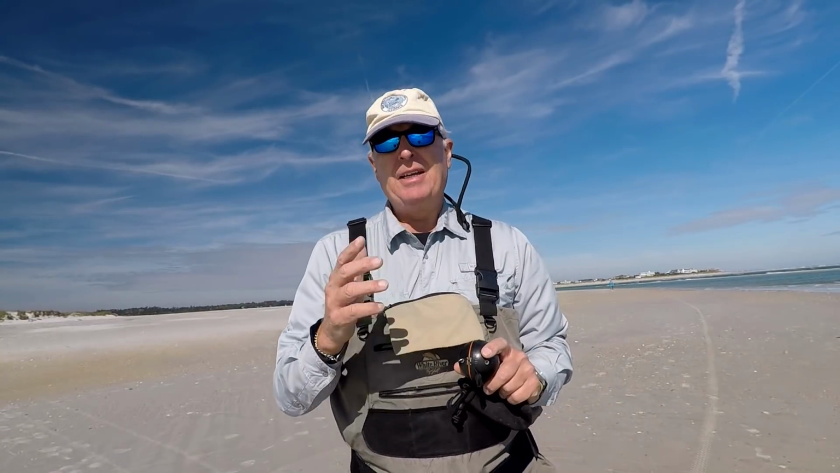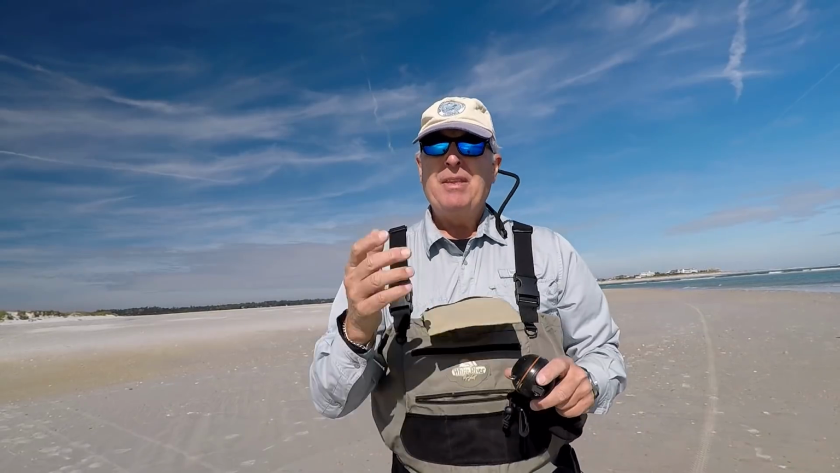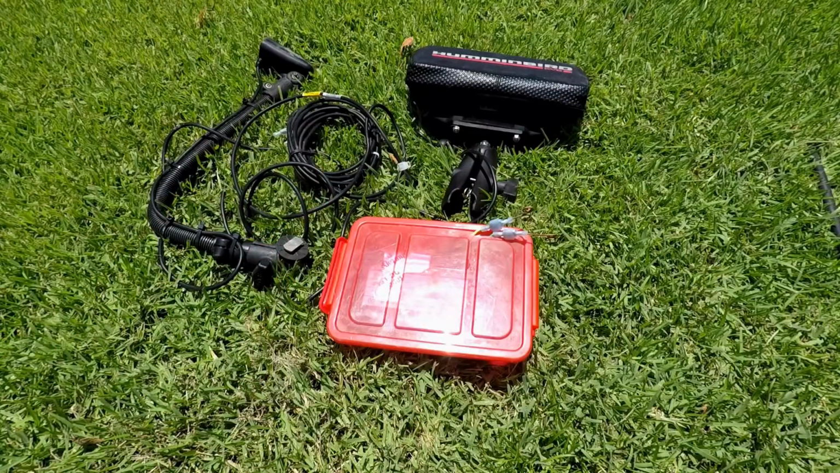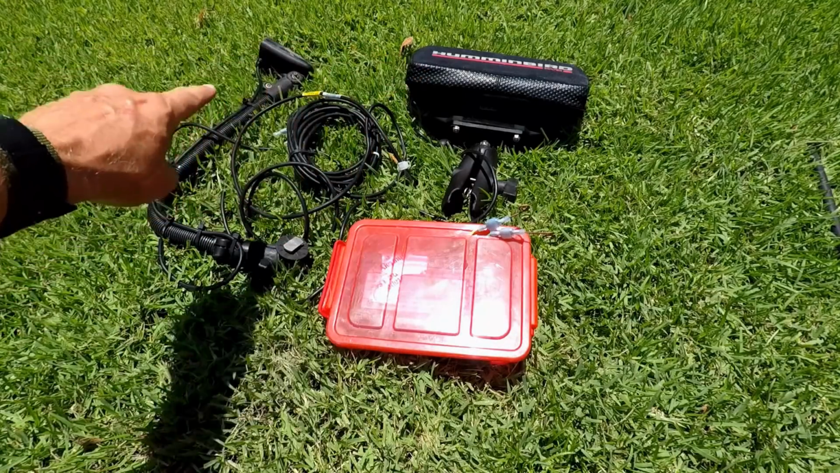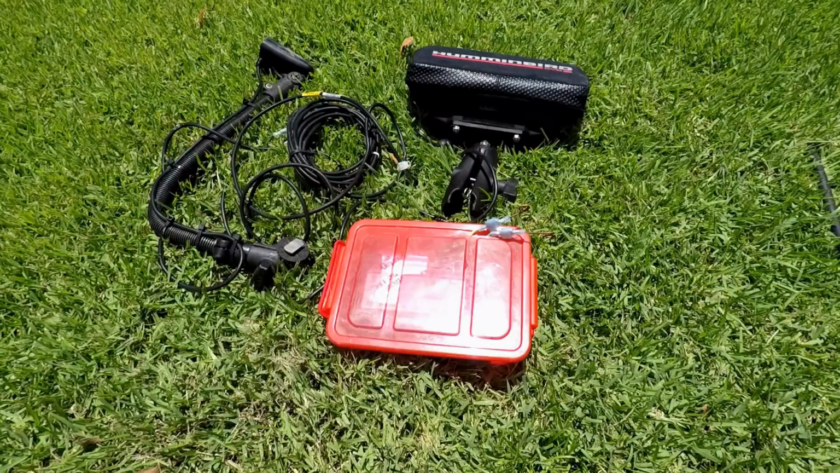The other thing that I think the Deeper has over the Helix is the weight. That Helix weighs a lot, as you can see right here. What do you really need when you're kayak fishing inshore? Here's my Helix 7 from Humminbird, and it's got the heavy battery, the control head, the transducer, and I had to pay extra for the RAM mounts to be able to mount it to a utility track on my kayak.